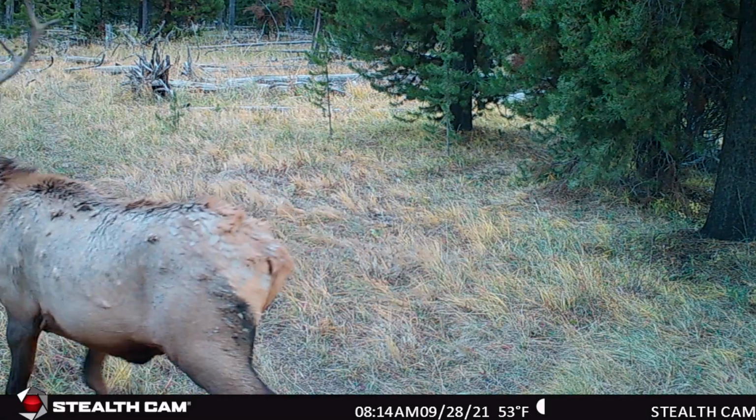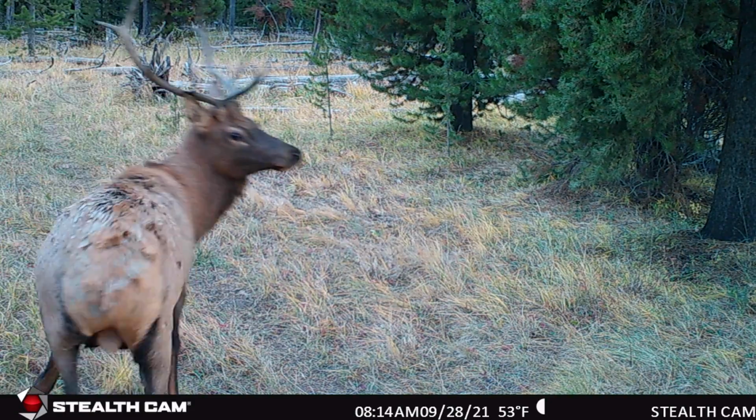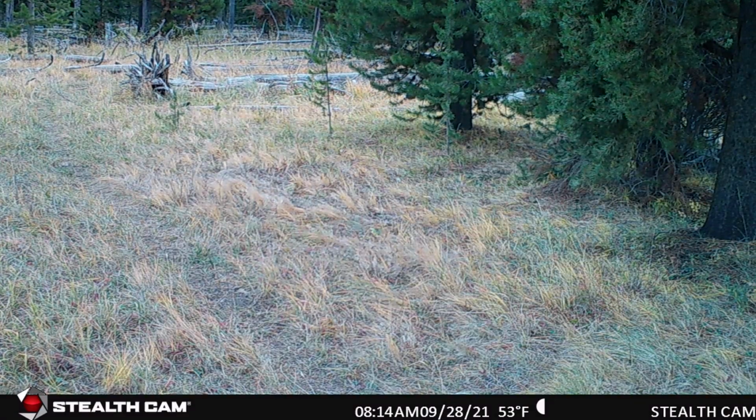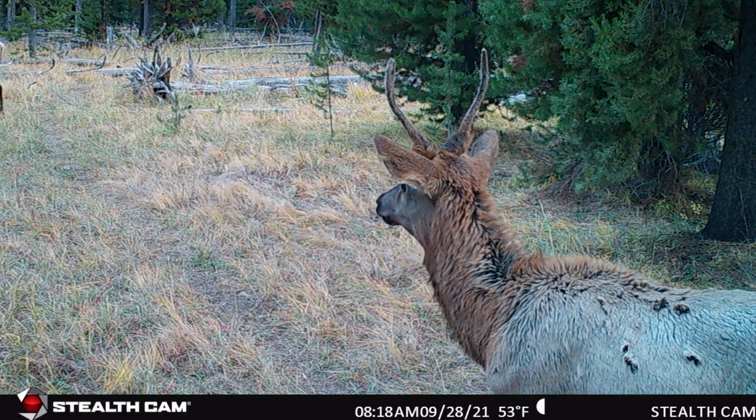And then the next day we have this goofy looking raghorn coming through again. Just kind of being a goofball, turning around, running away. And then a few moments later, a spike bull comes in.